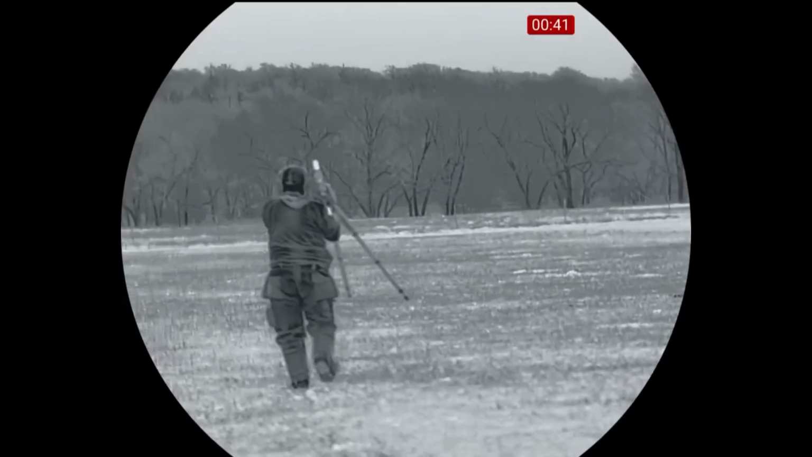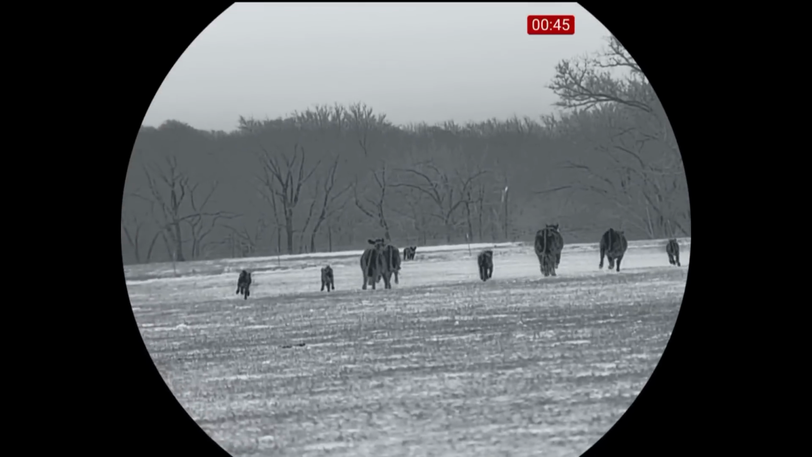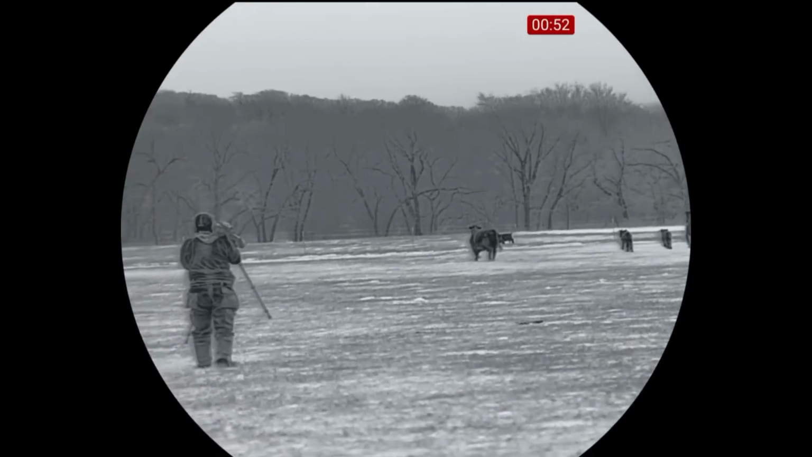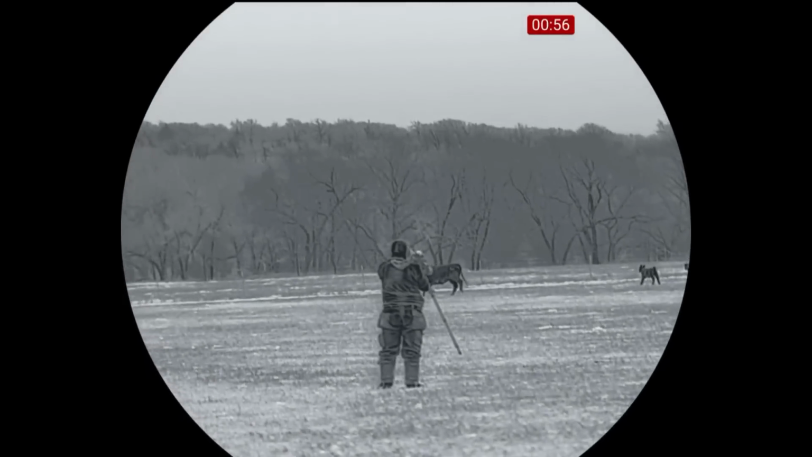So I'd like to get it to within about 100 yards or so, but the cows do not help. They make a final charge towards the hog. Even though the hog is on the other side of the fence, he spooks. He's running. And he was gone.